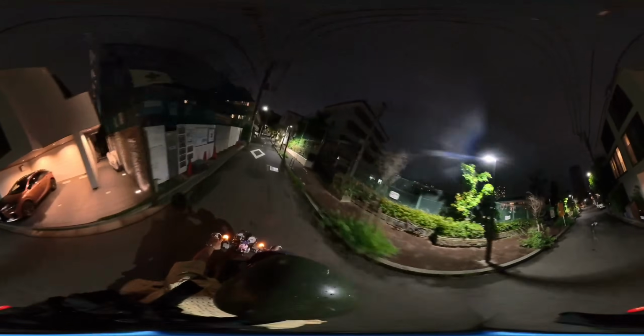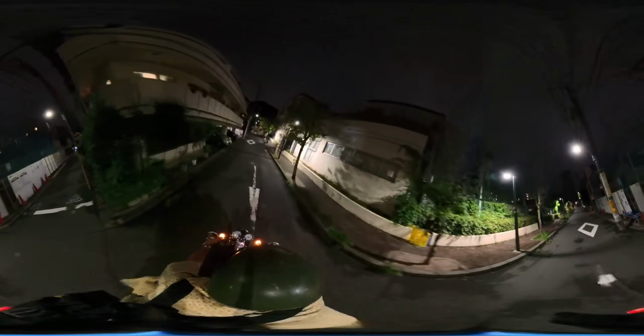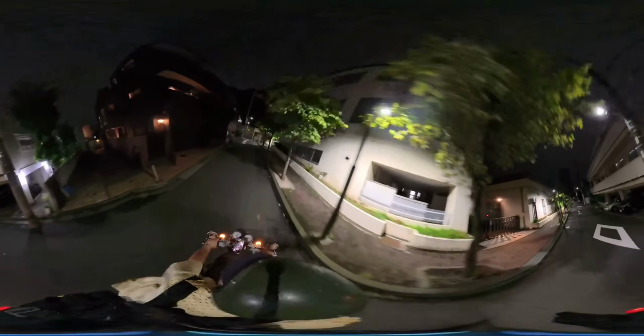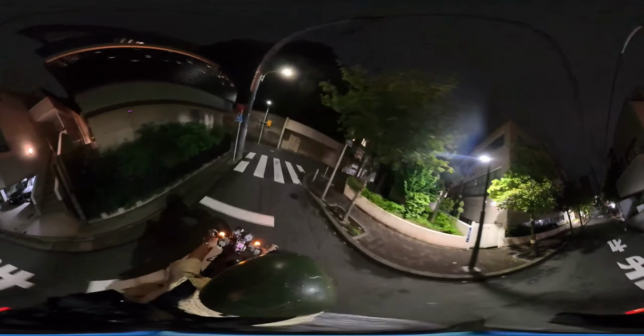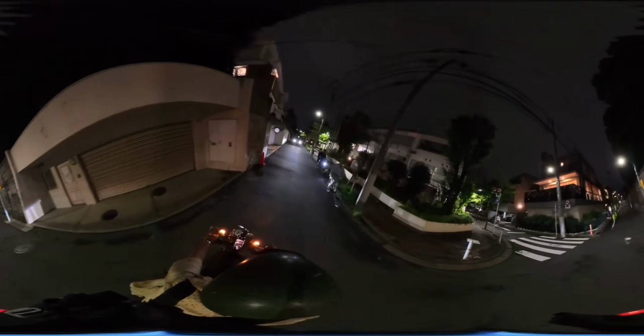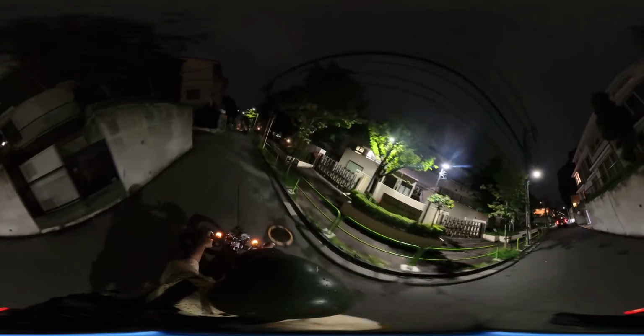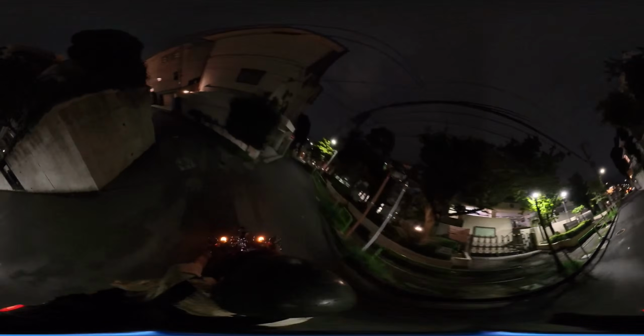These are like gajillionaires. Maybe that now. But there's even more posh areas of Tokyo. Denen Chofu is famous for being very posh. I think kind of the richest.